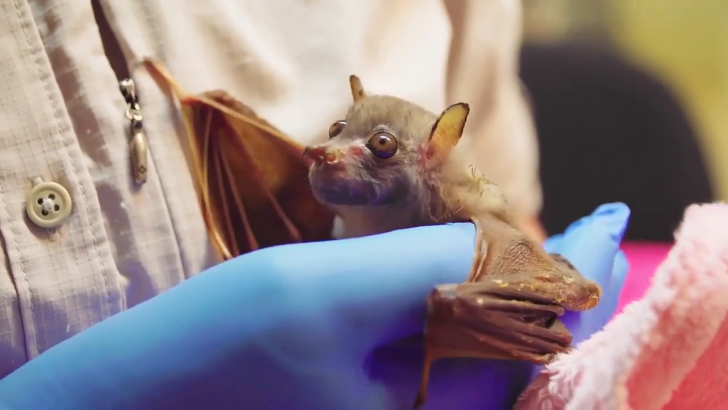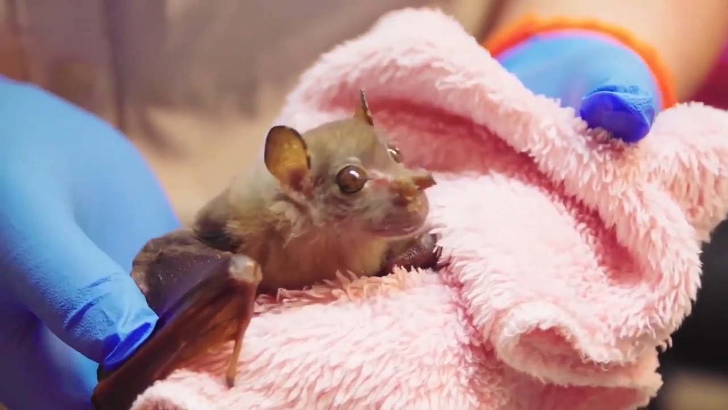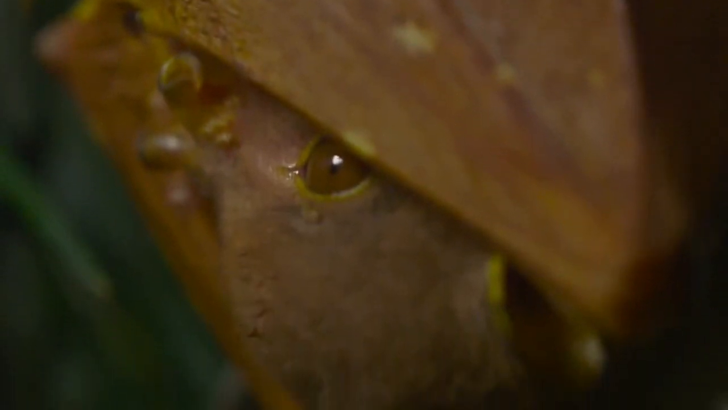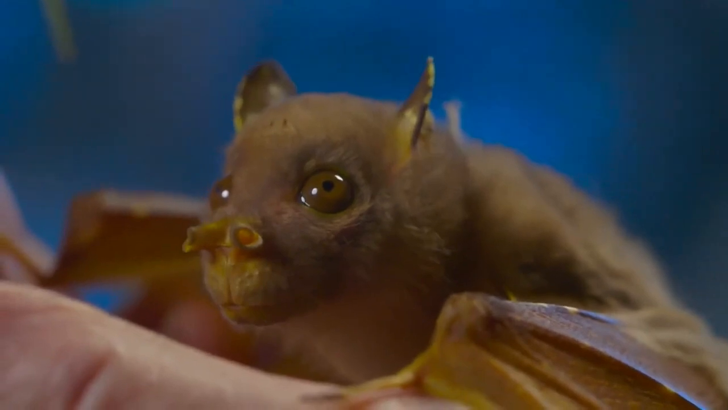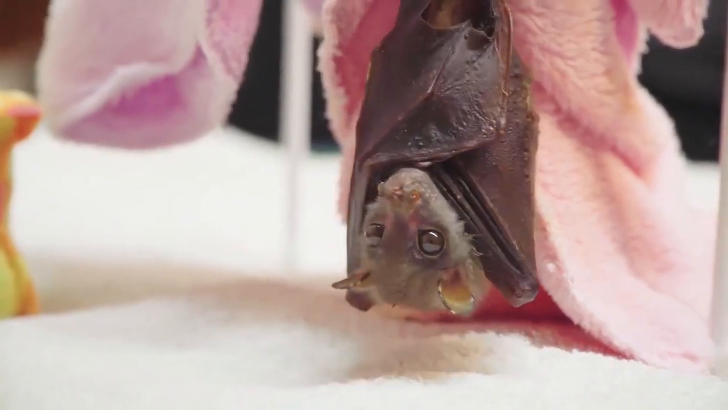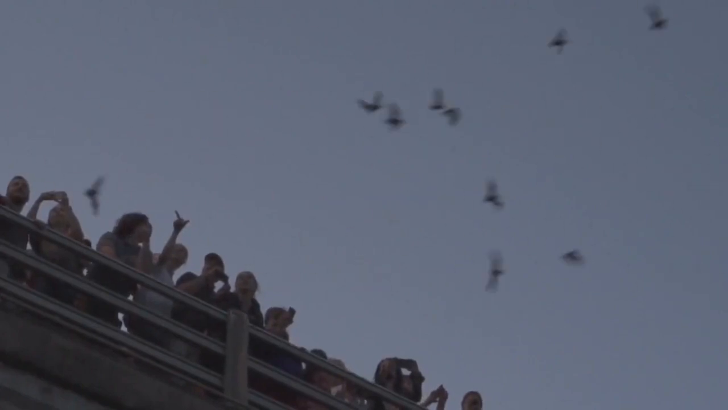Also called the Yoda bat, and named for its resemblance to the Jedi Master with equally smiley eyes. This tube-nosed bat was discovered around 2009. A shy animal by nature, with huge eyes, spotted wings, and a tubular nose is what makes this bat unique in its own way. These bats are a small species of fruit bat found along the coasts and ranges of eastern Australia and New Guinea.